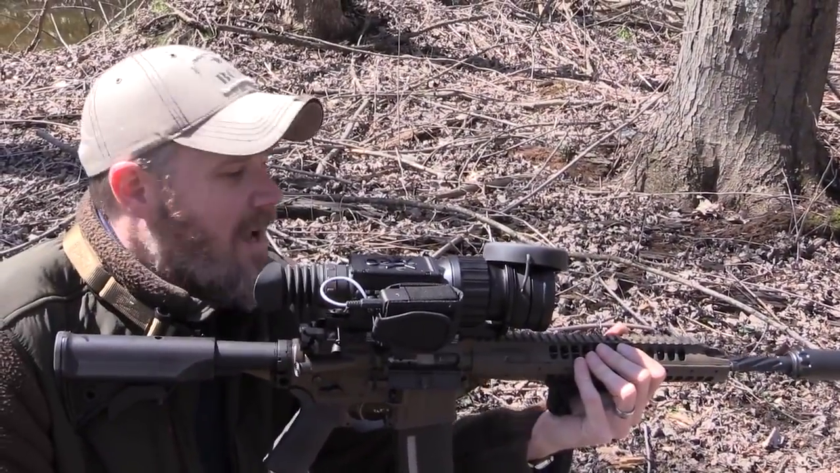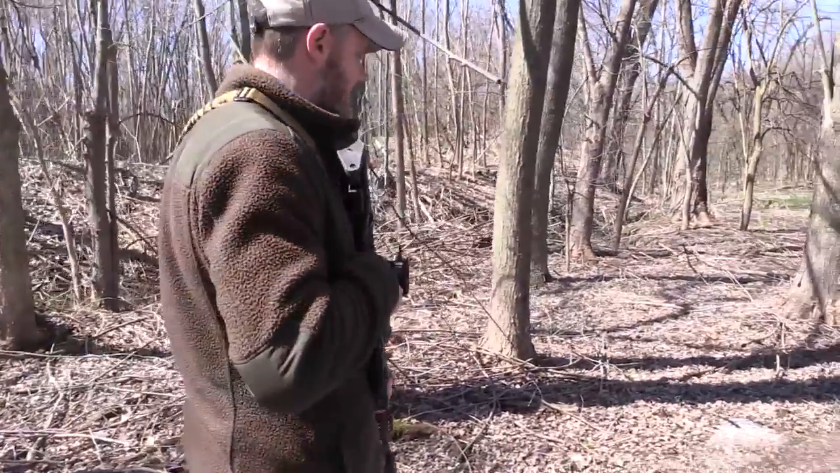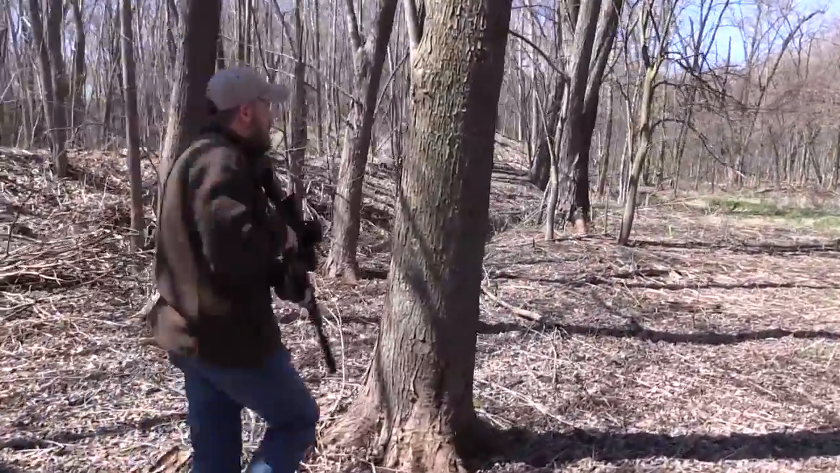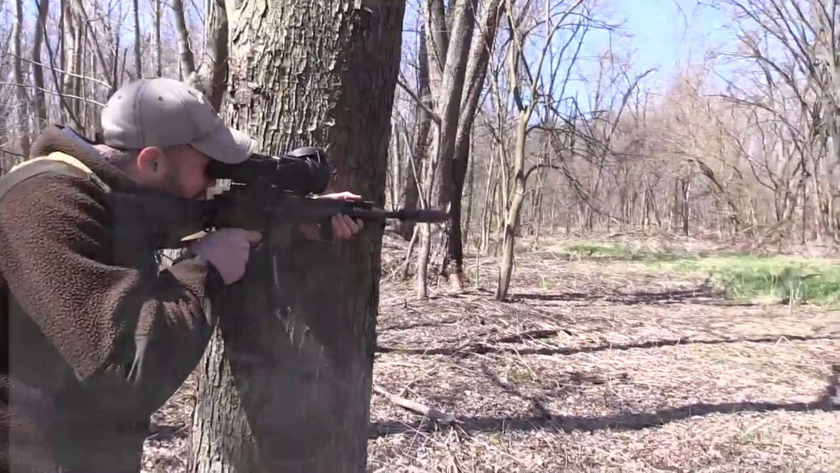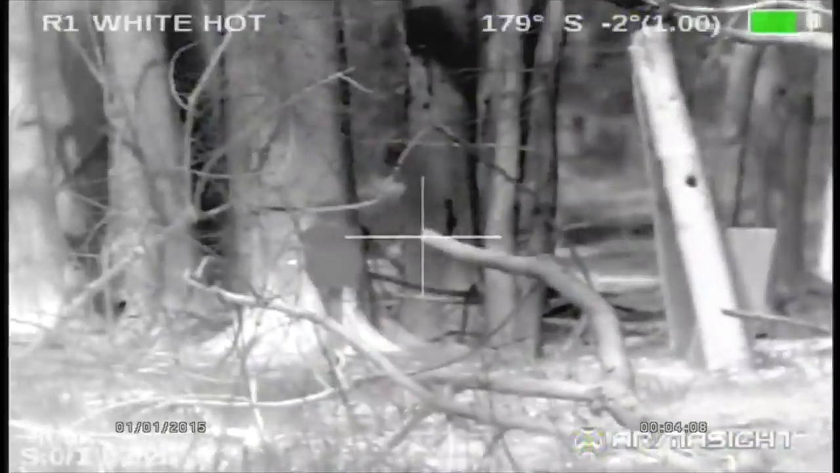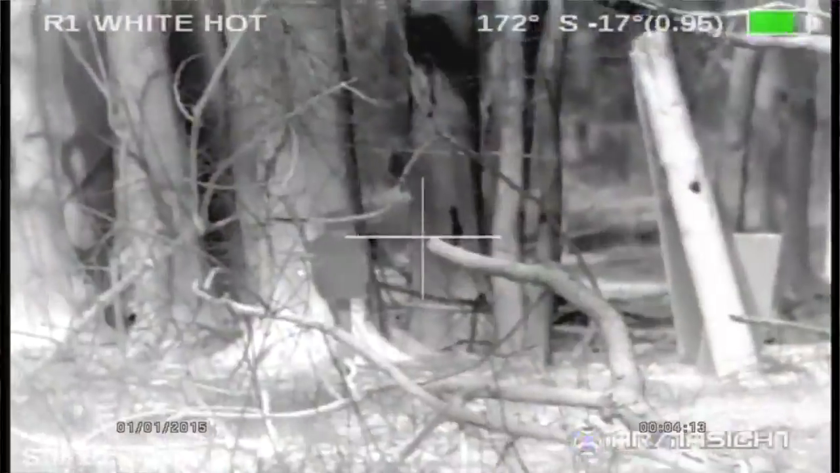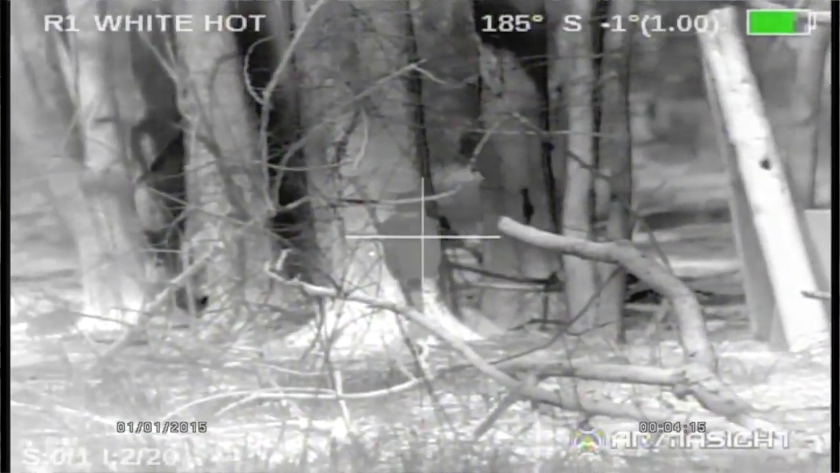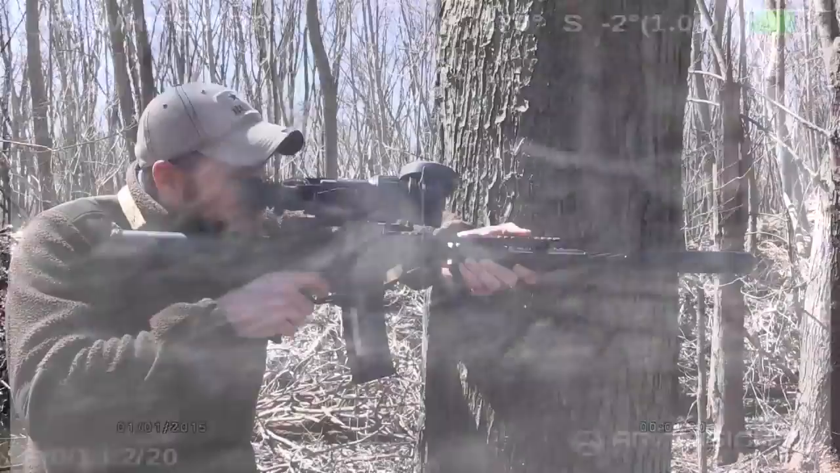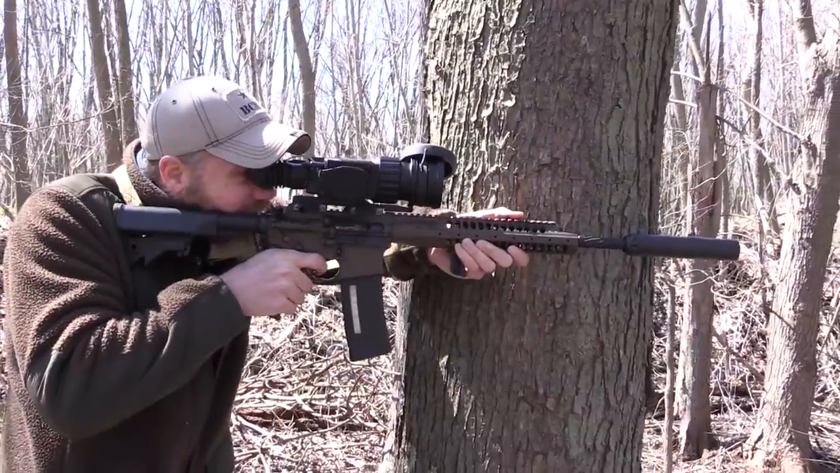And you can hit every single time. So walking around like this though, it's not so bad. You can also quickly use a tree as a hasty rest. Oops. You can see those 6.8s hit that steel plate with some serious authority.